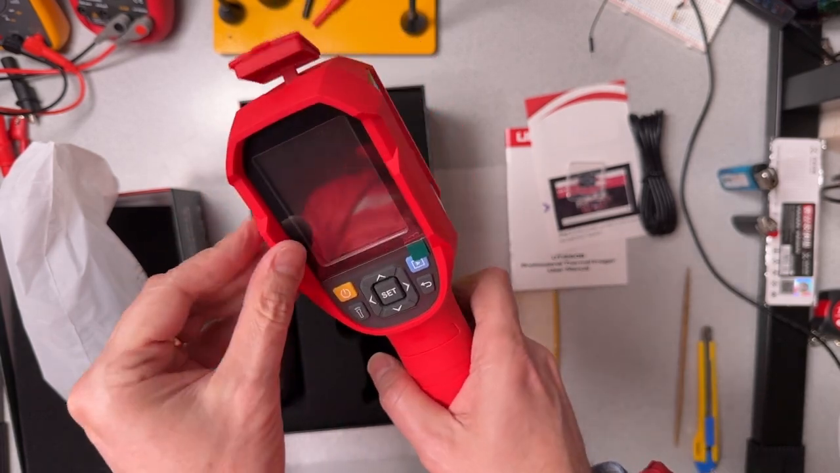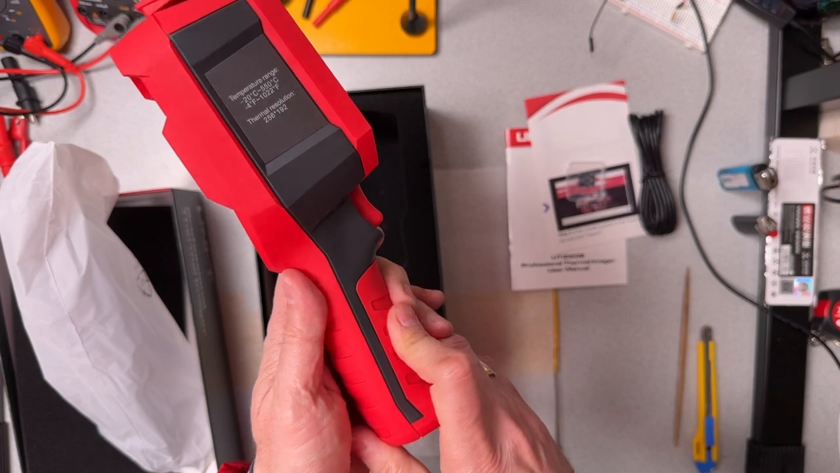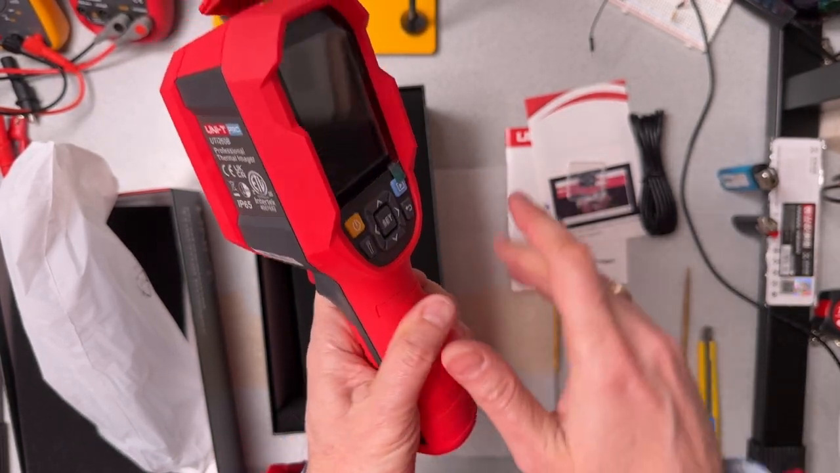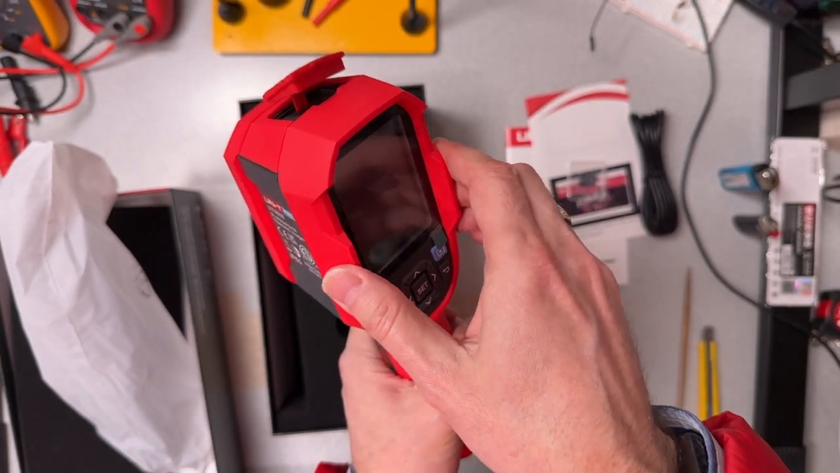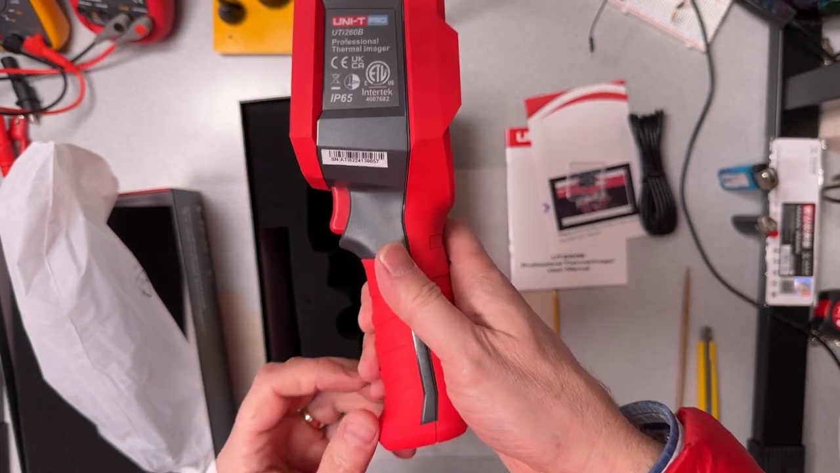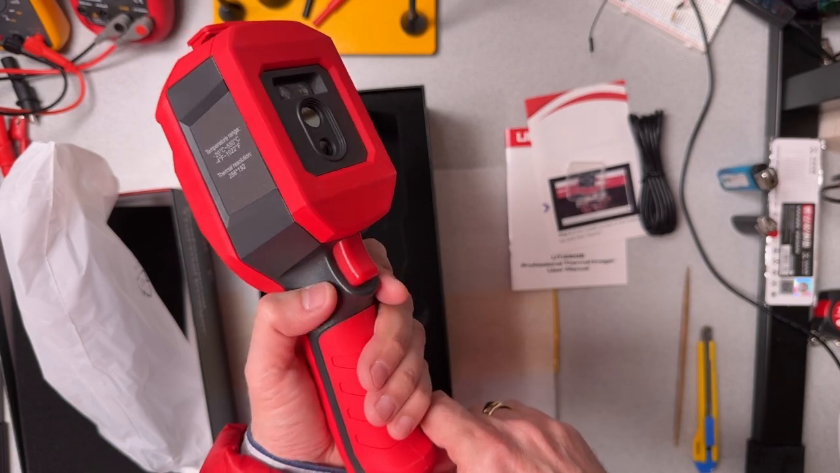Now, what you can't tell from the video is the feeling of this unit. And so it's sort of a rubberized feel. So it's not a hard plastic. It's a soft, rubbery external material, although it's a fairly firm, hard, rubbery material. So that should protect it reasonably well if you were to drop it.